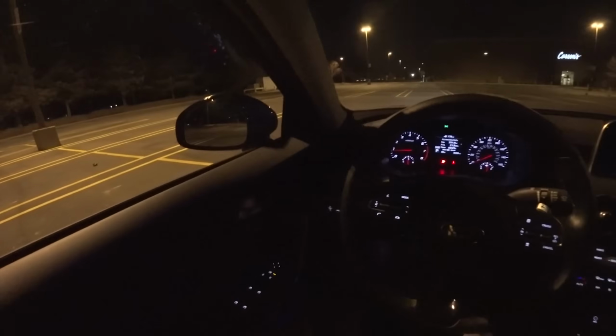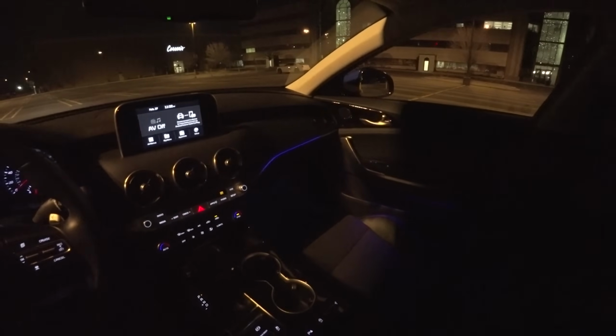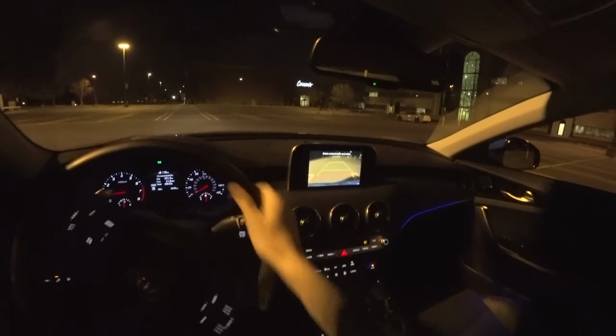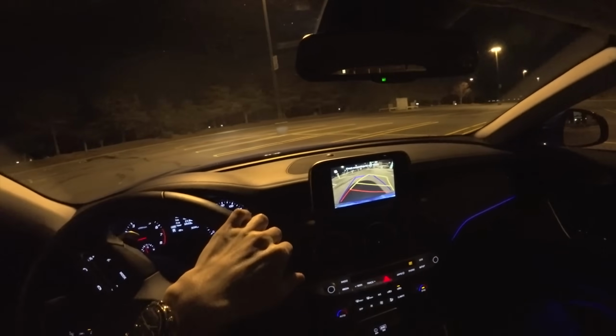So you can see you've got some neat little blue LED lighting throughout the interior, under the door panels, under the dash. Pretty standard stuff otherwise. Nice reverse camera. It's got great low light, nighttime visibility.